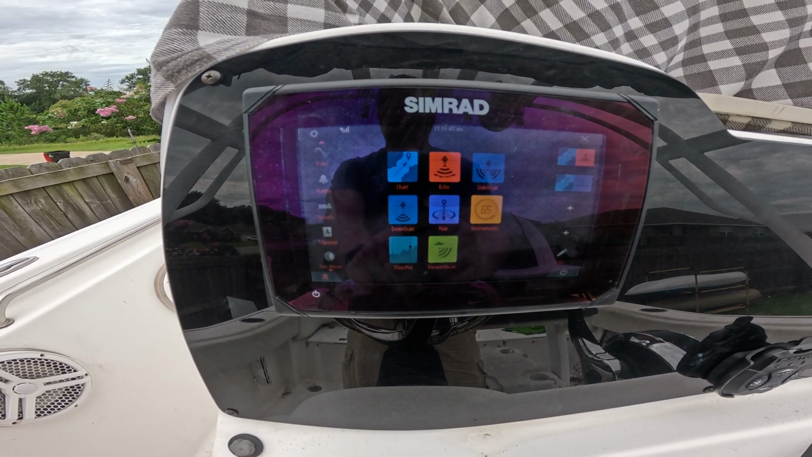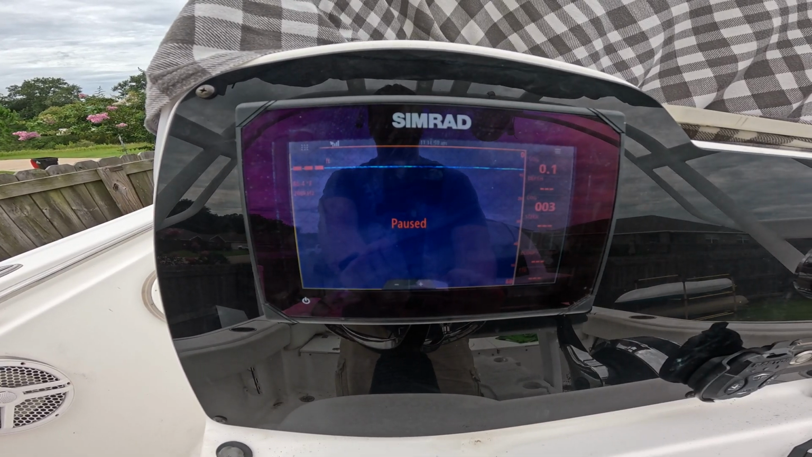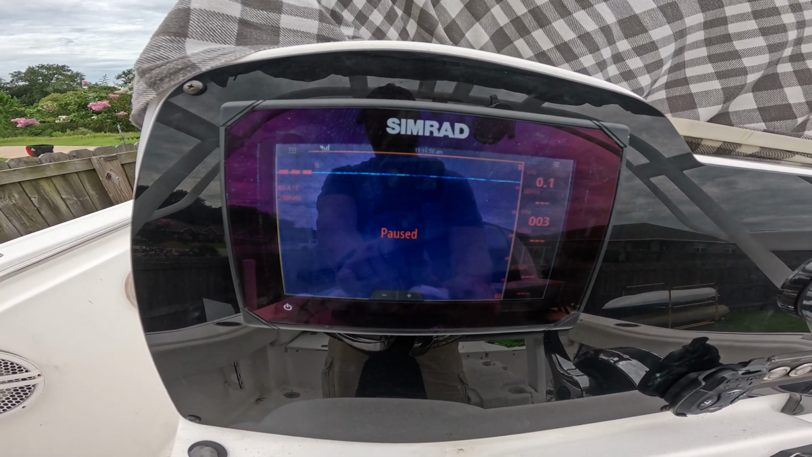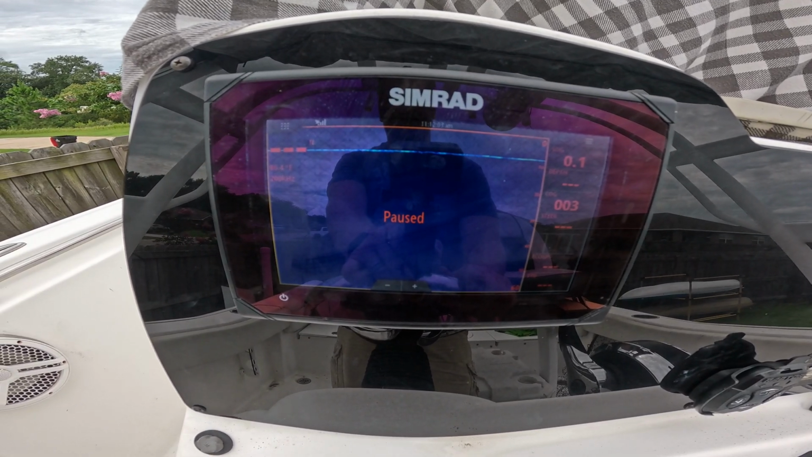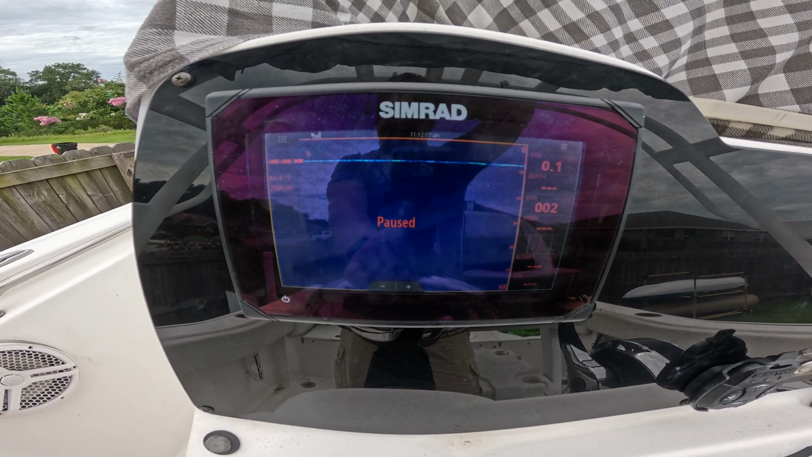The other day I noticed that the depth was not working, so I went to the echo screen or any other screen and it just wasn't reading the depth, and it said that it was paused. So I am going to change out my old transducer, which I already did, but I'll go back and show you how I did that.